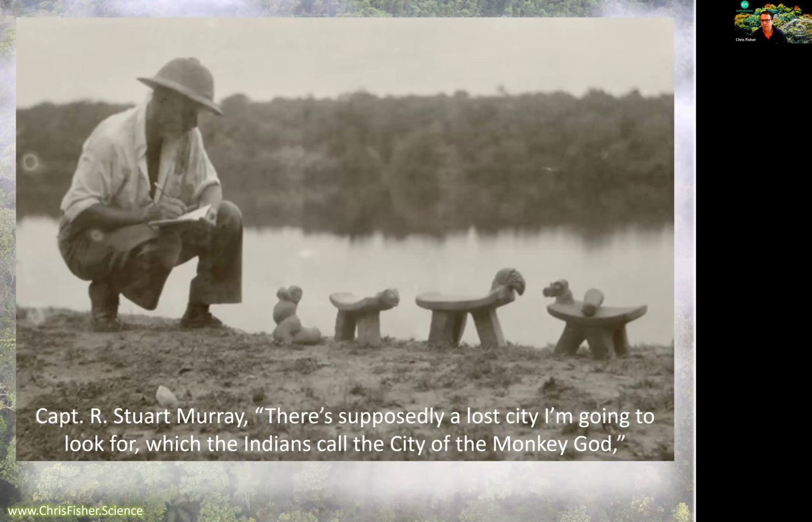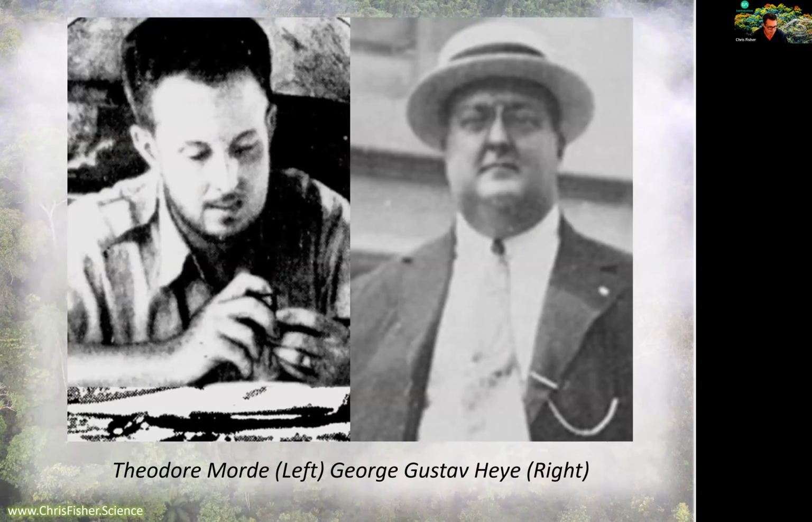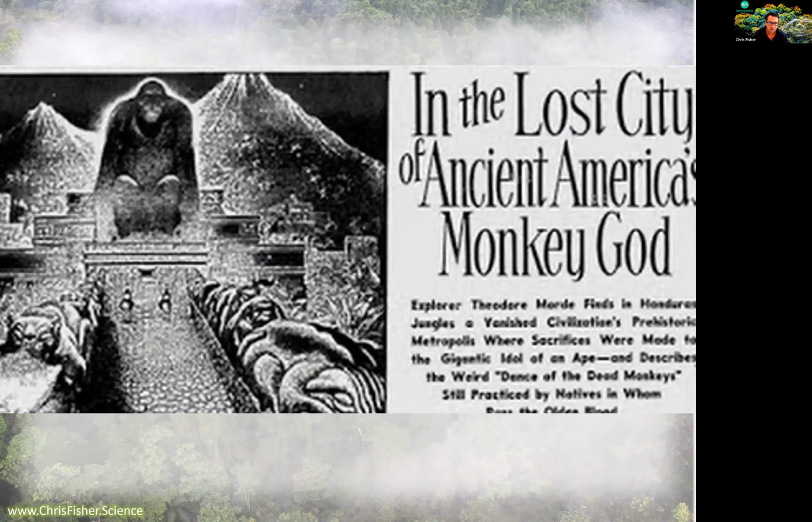He just called himself a captain. And it was exacerbated by the claims of Theodore Morde, which was picked up by the media, and is detailed in great detail in Doug's book.